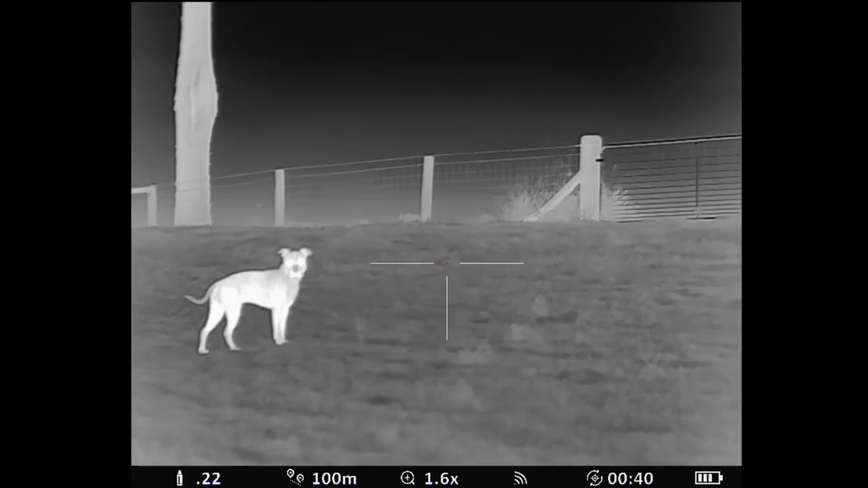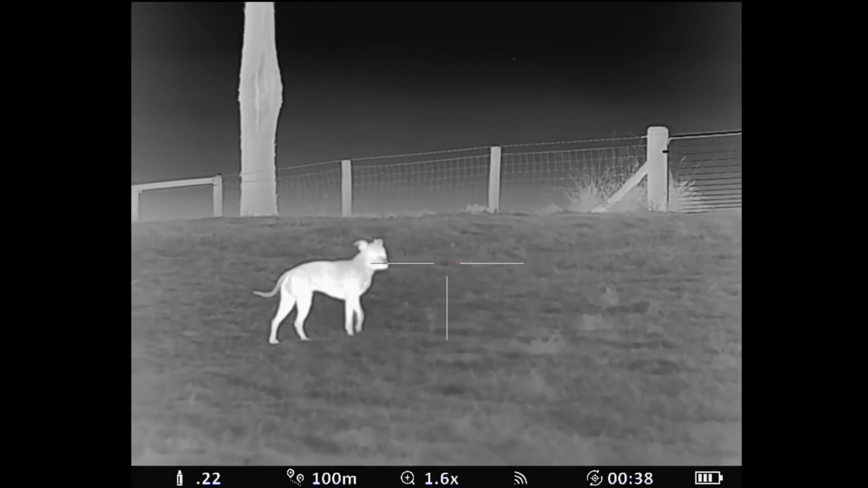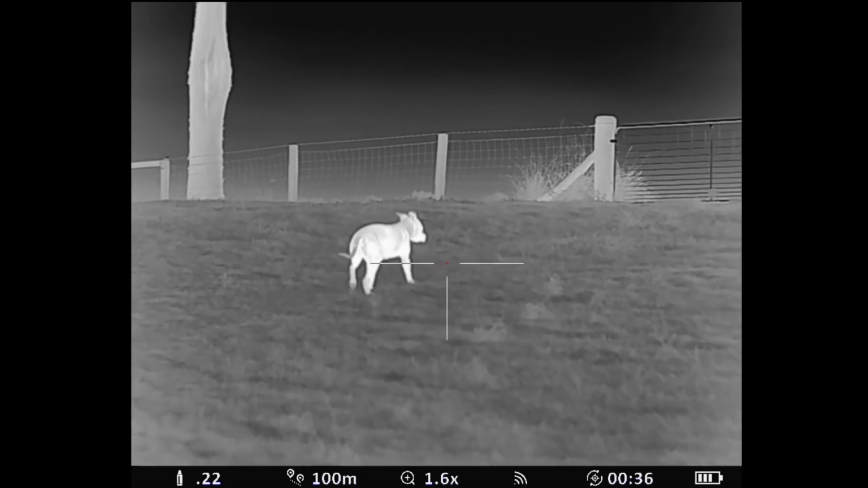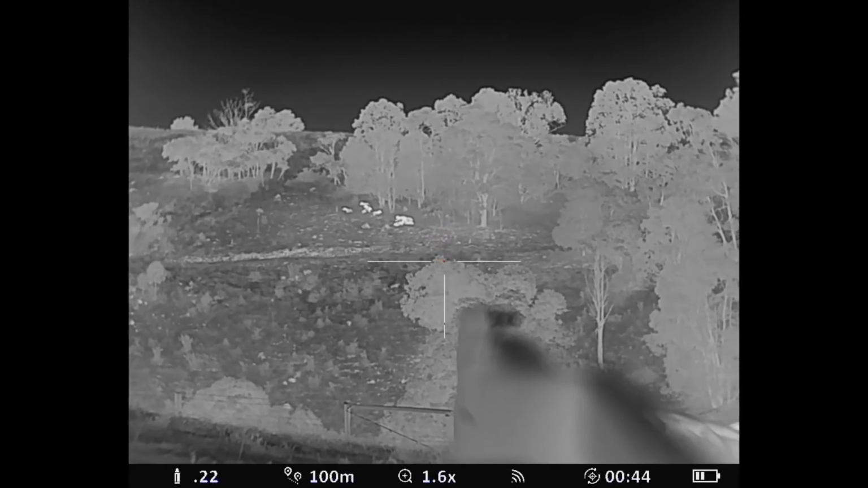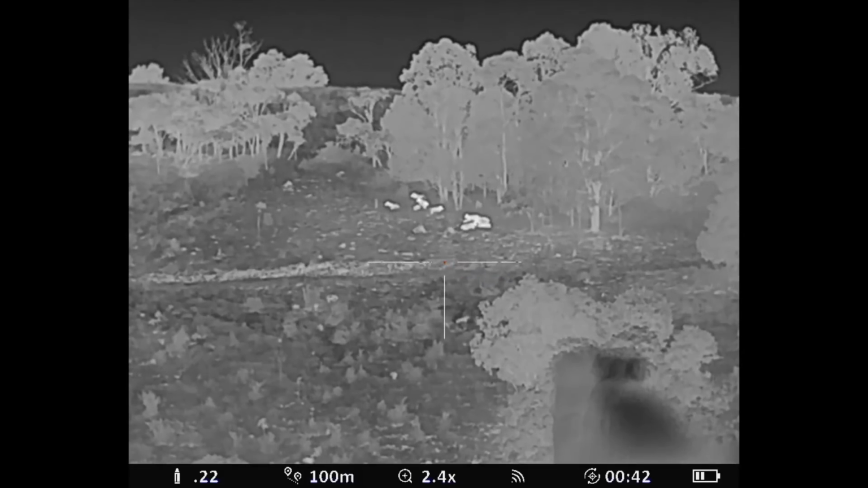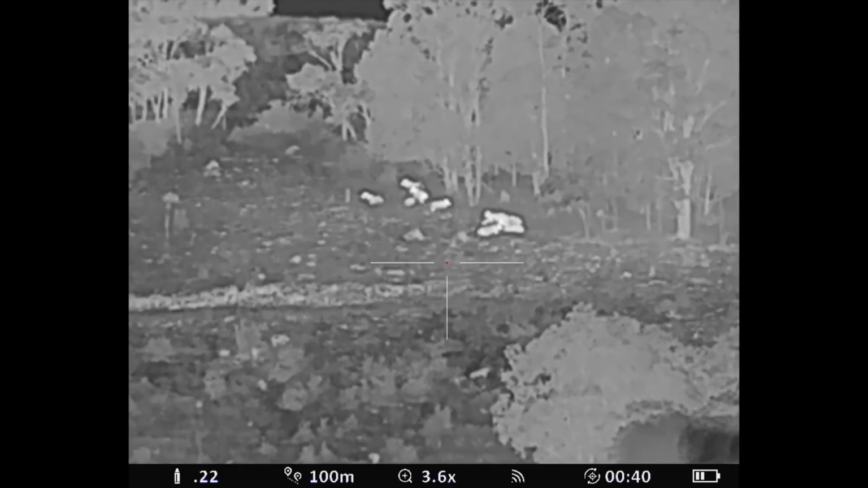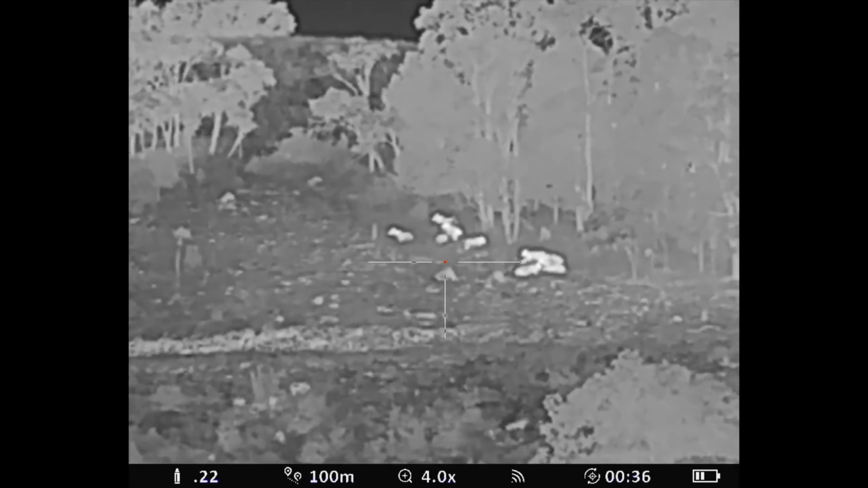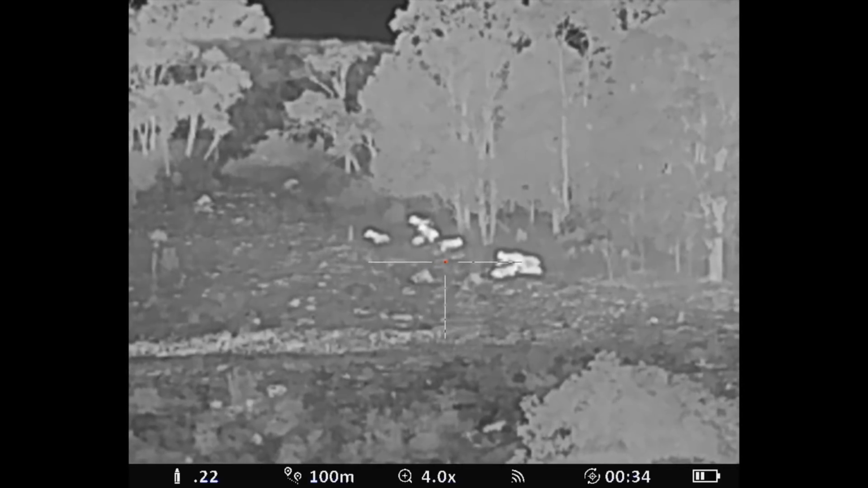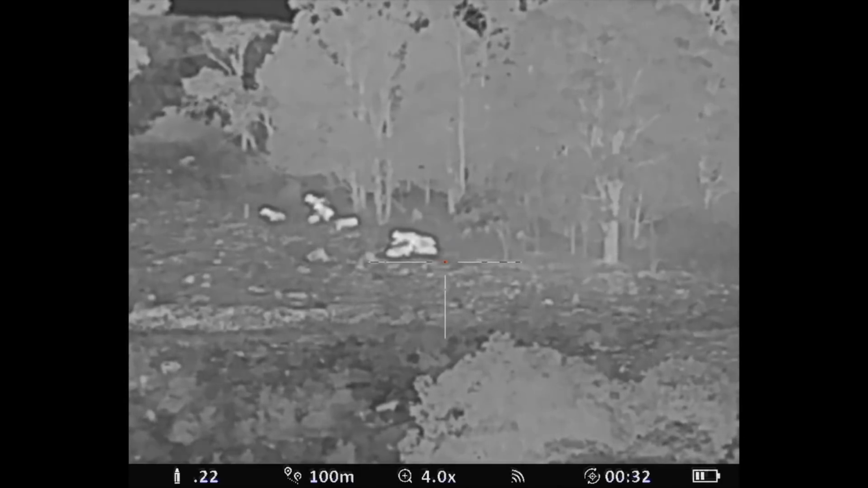He's only about 40 odd yards from me here, and you can clearly see him. Now this is looking at 300 yards away to give you a comparison in the rocky area here of the farm and some of the cattle that are sitting down. So we've zoomed into 4-power and you can see that little bit of pixelization starting there.